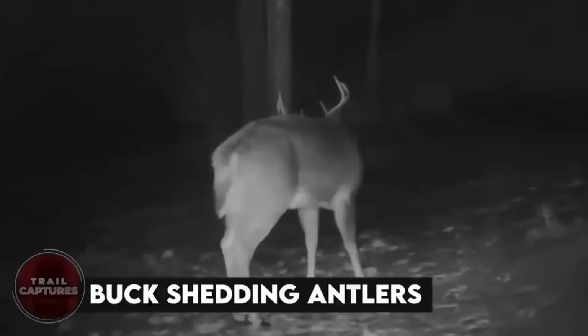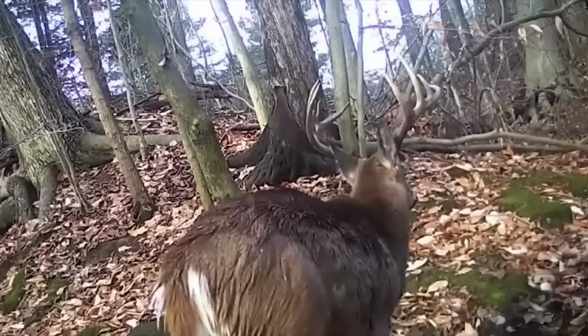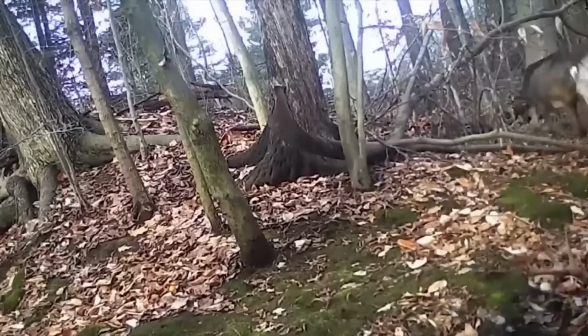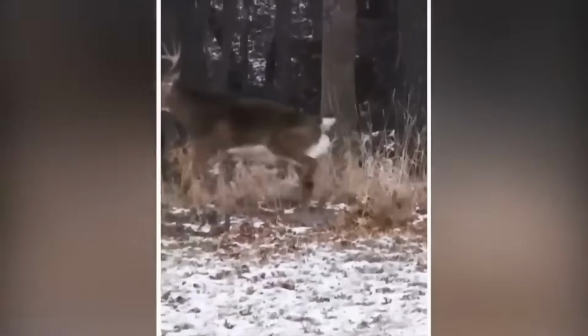Buck shedding antlers. So there was this male deer in Ottawa, Canada that got caught on camera losing its antlers. It might seem strange to us, but it's actually a regular thing for male deer to lose their antlers in winter to make way for new ones. The shedding process usually happens from late winter to early spring.